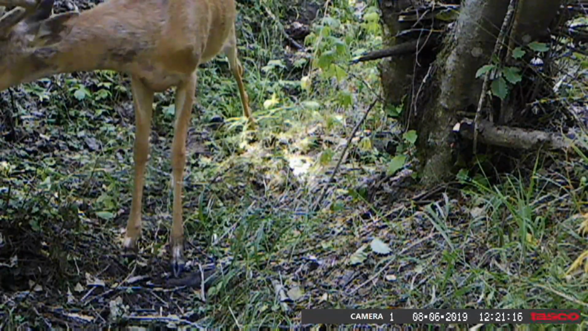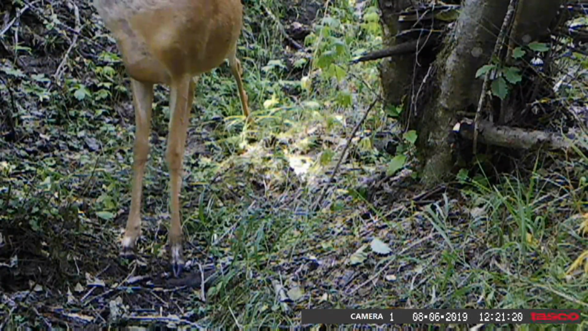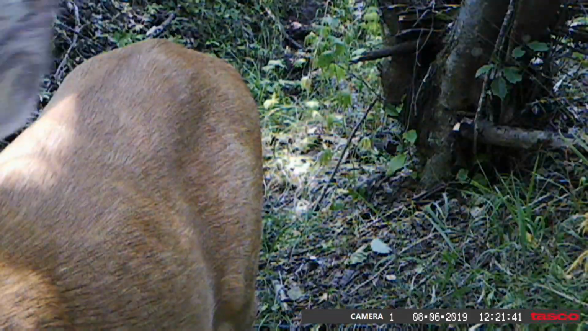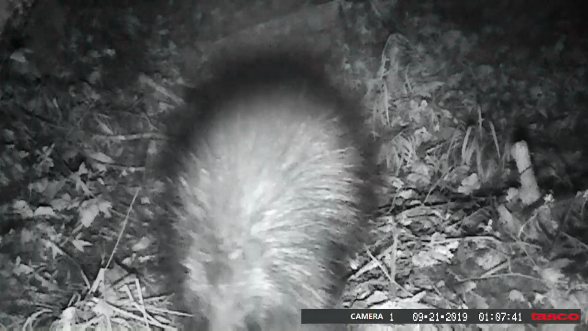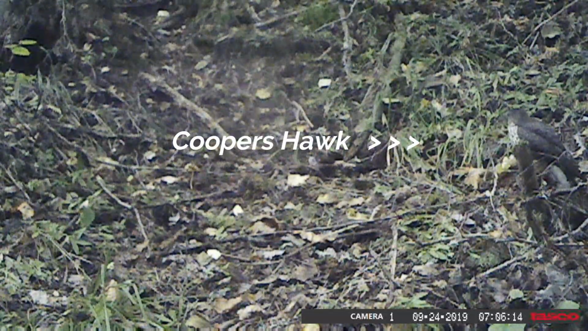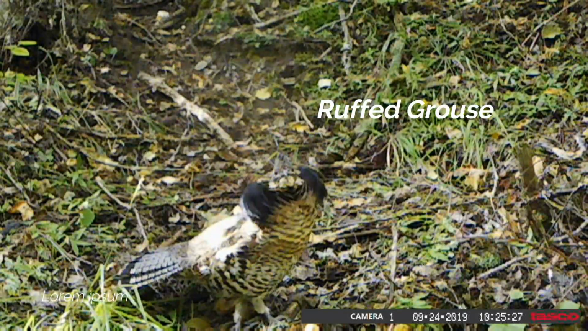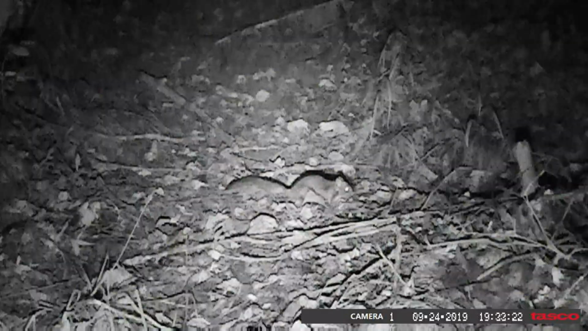I've really enjoyed this experience of maintaining a game camera up in the mountains, and many times I'll run up there and after changing the memory card I'll just sit there for a while and listen to the sounds of the woods, and it's a very peaceful and gratifying thing to be doing. We're so lucky to live in a town where we've got so many natural areas and so much wildlife in close proximity.